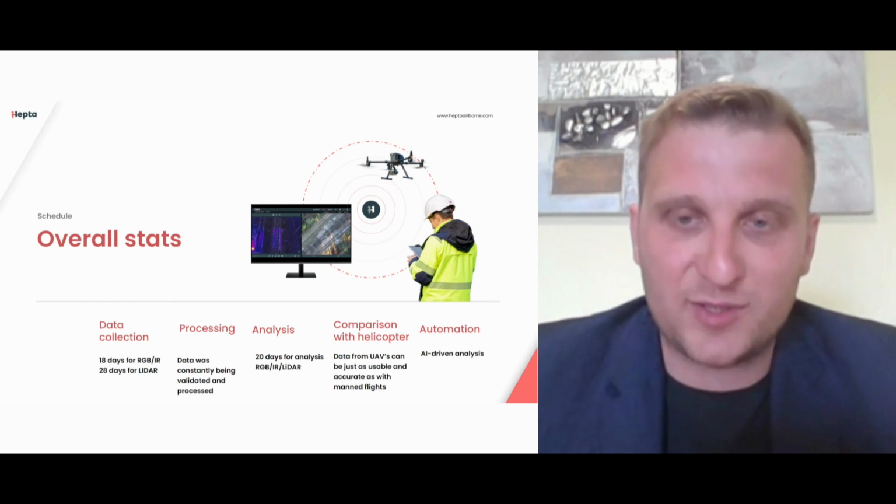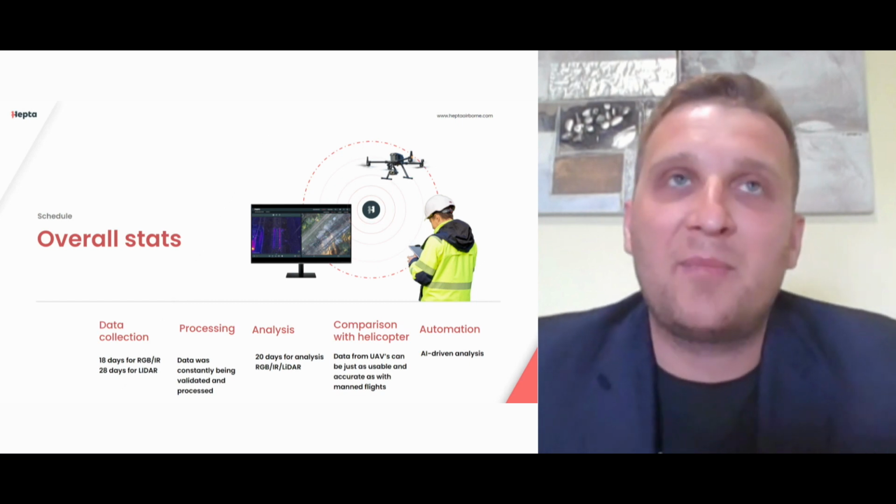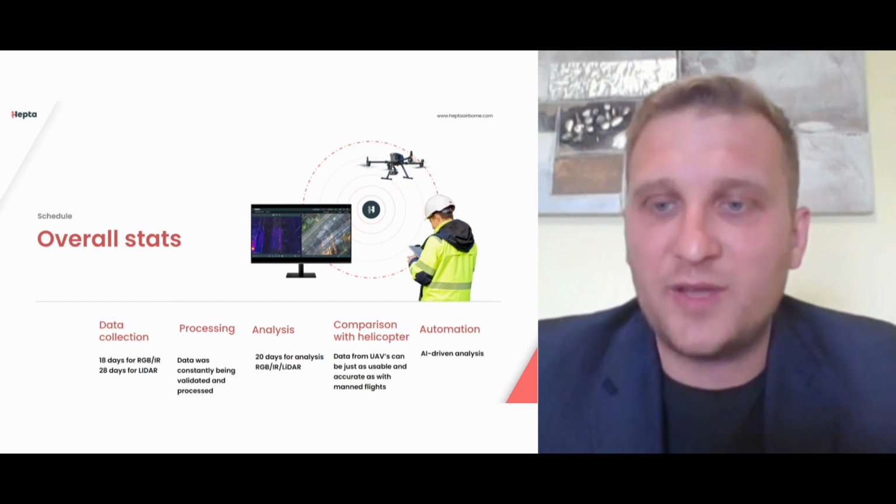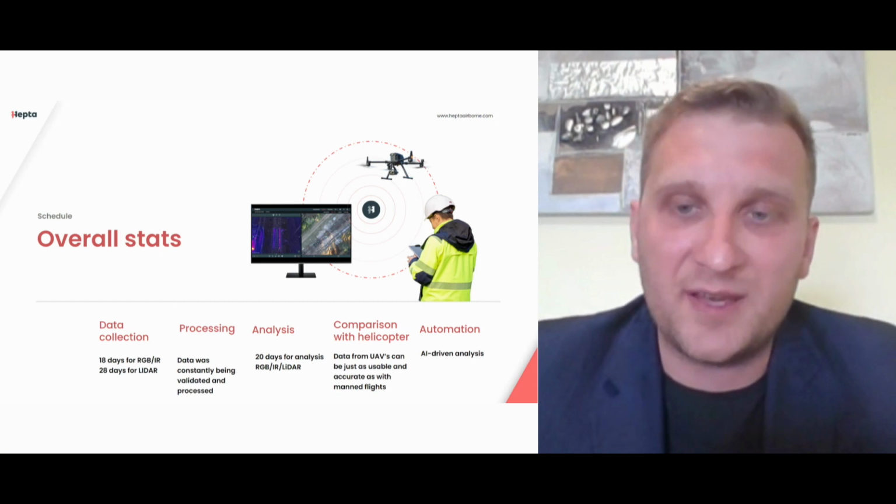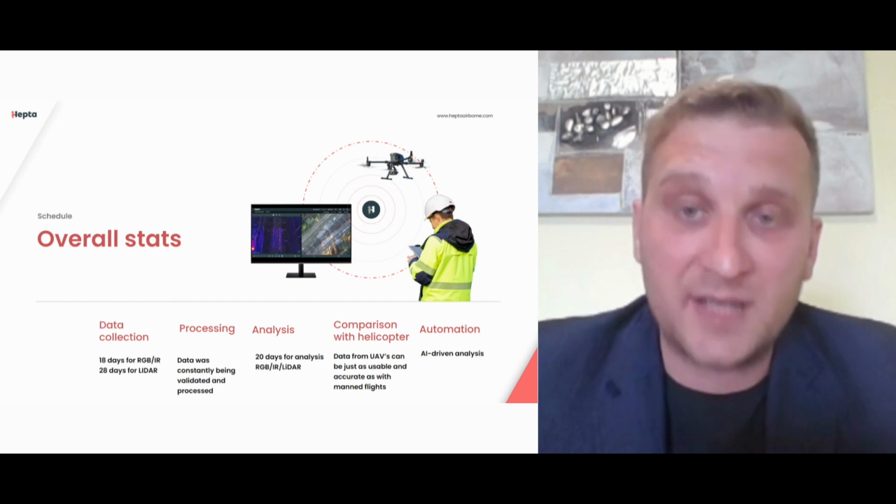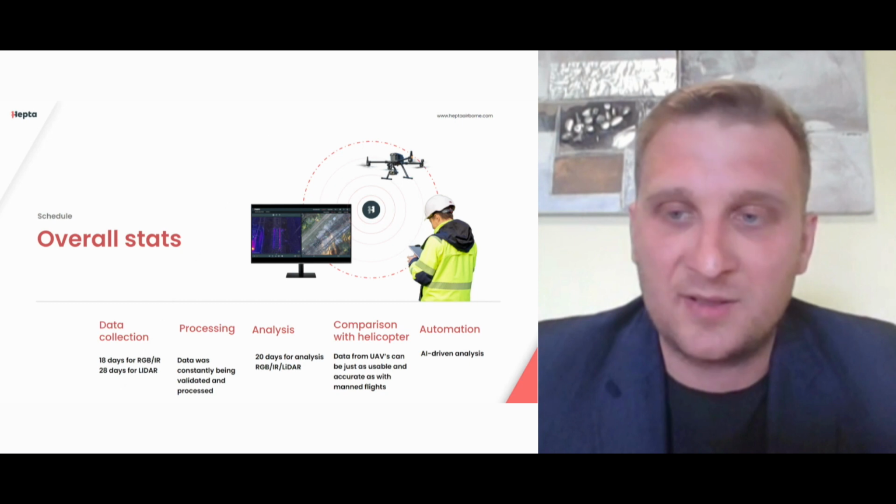But after that was done, our overlap between the helicopter defects and drone defects was about 98%, if I remember correctly. So the data is absolutely usable, trustworthy, and can be implemented on a bigger scale for power line analysis.